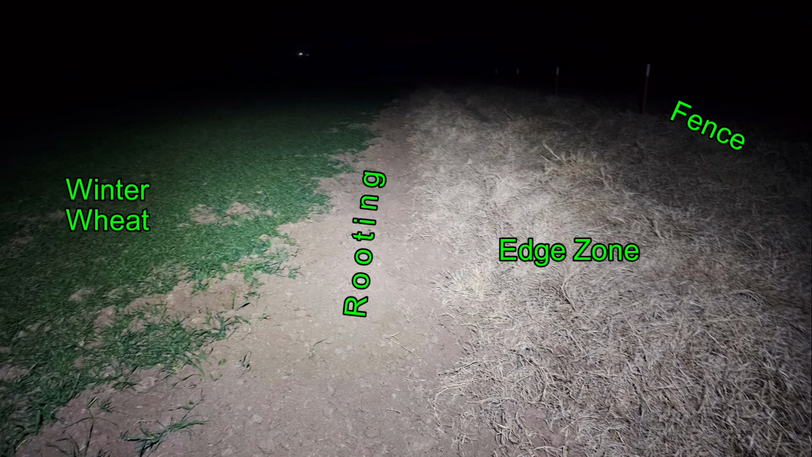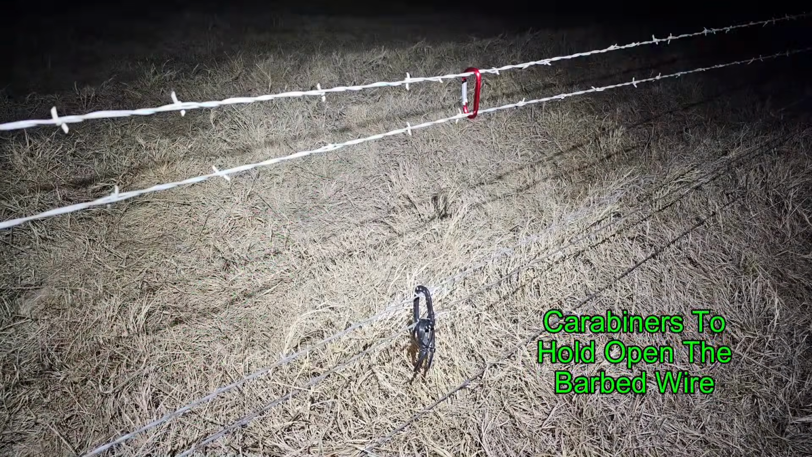Well, the field that I'm in is planted in winter wheat, which is nice and green. And then there's an edge zone that looks like coastal Bermuda, and then you've got the fence. But then we've got this long line of rooting that runs the entire length of the fence. And I think that's where, when the rancher spread out his winter wheat seed, it hit that edge zone of grass, the Bermuda grass, and a lot of it accumulated there. Well, the hogs have gone back and just rooted the hell out of it all the way down this fence line.